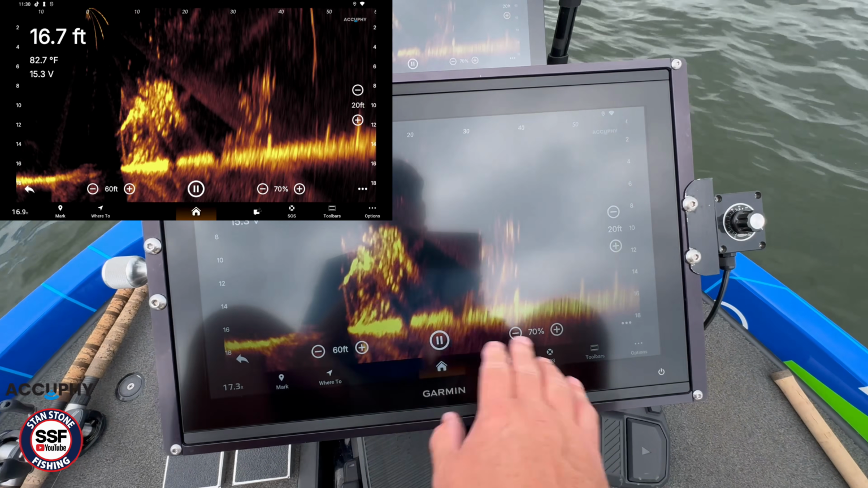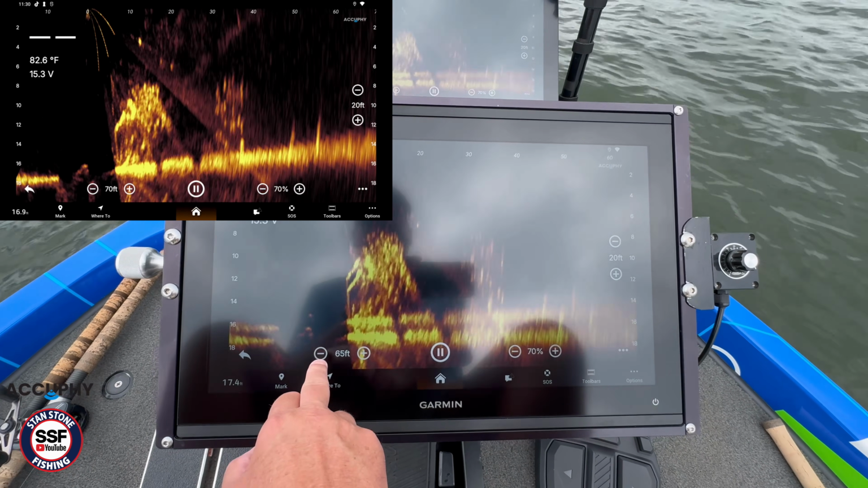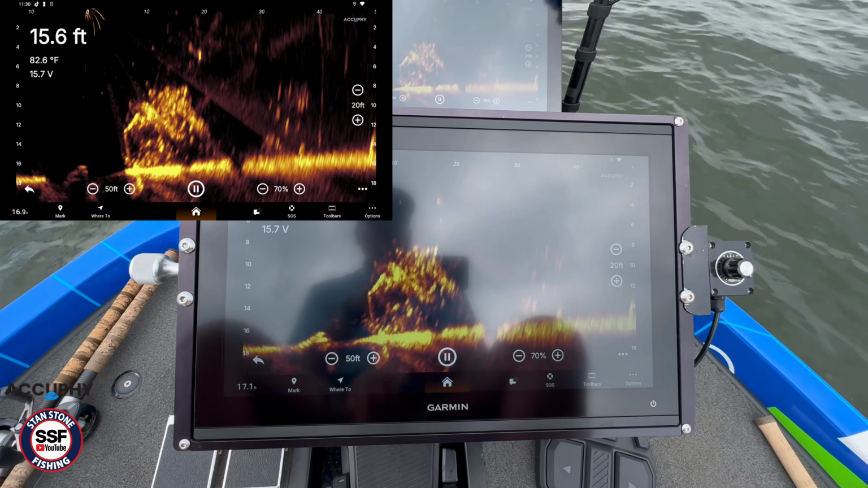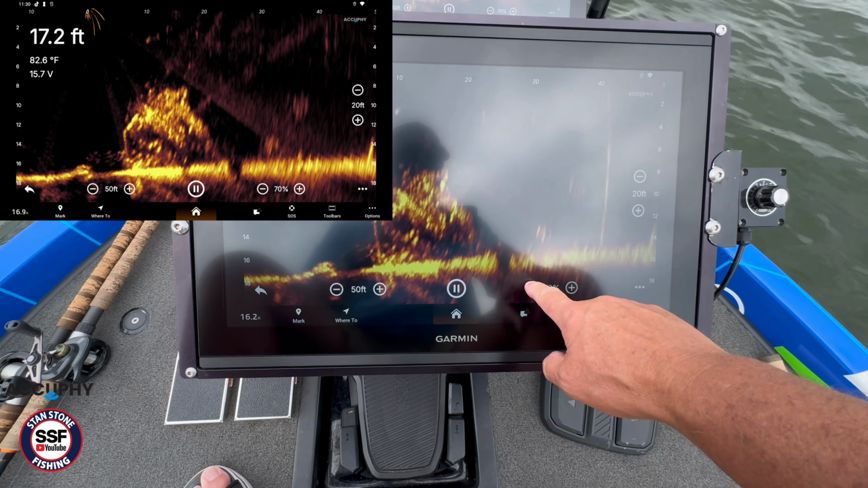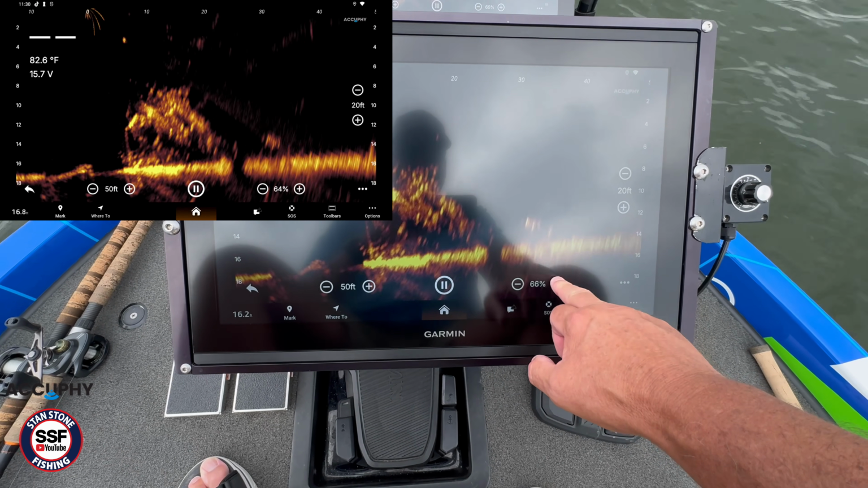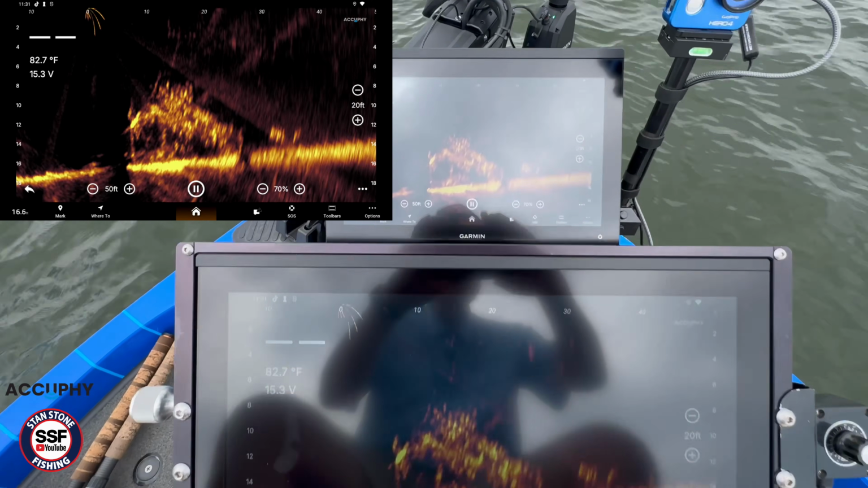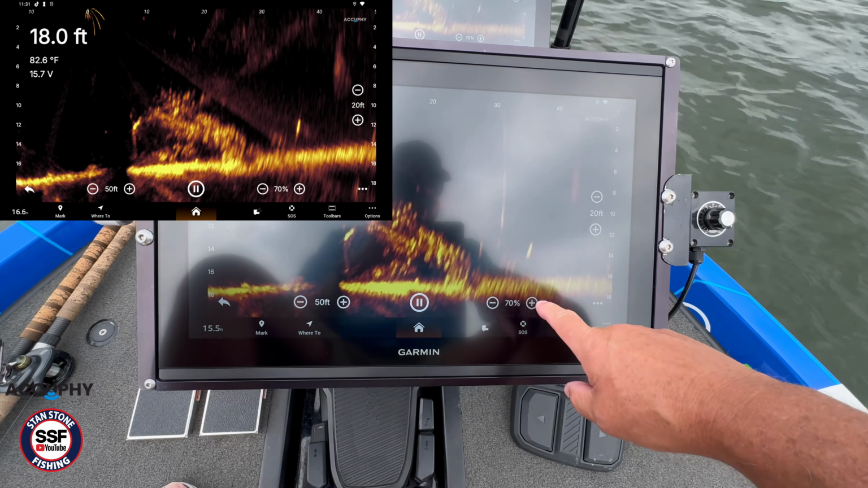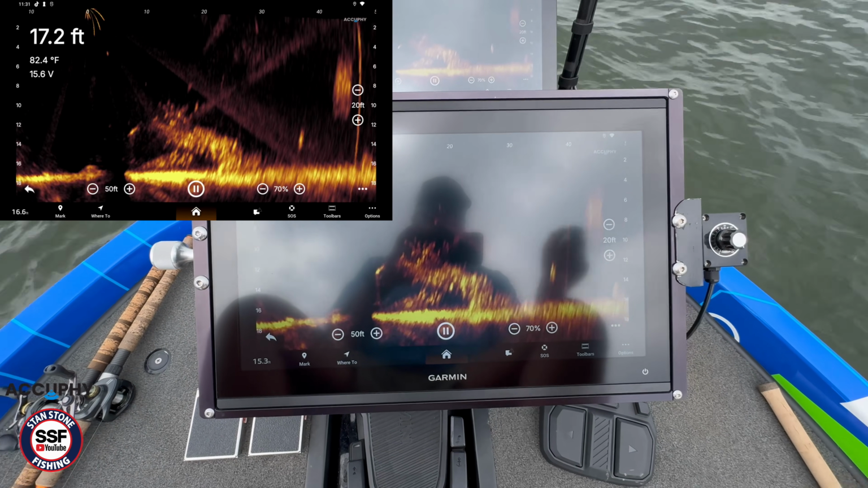But out here, this is the range. You know, we've got it out at 60, 70 feet. We're going to bring that range back into about 50 foot. All right, right here is our gain. So we can go and set it down, or I like my gain a little hot. We're going to put it at 70. Okay, here's our depth. Now we can go here and put our depth on there.